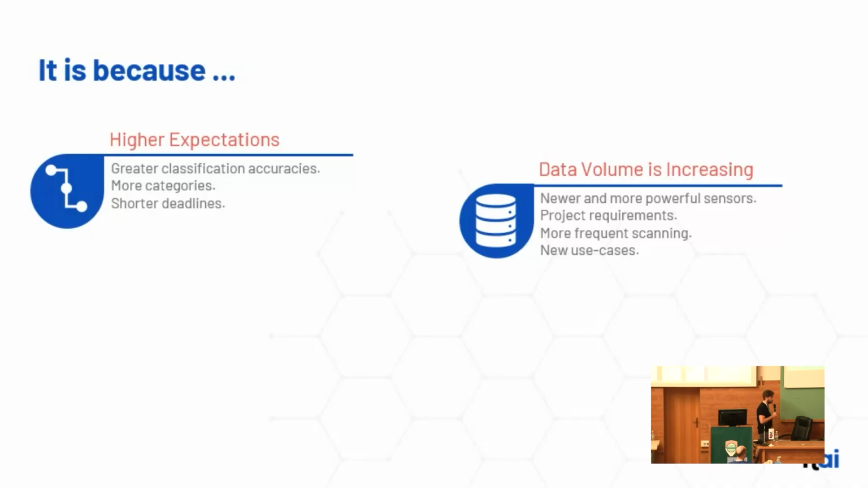The second thing, which I already mentioned, is that the volume of the data is increasing. This is mainly due to newer, better sensors being manufactured that operate at higher frequencies. Some are even multi-headed, so we are generating larger point densities. Also, from the project requirement side, there is a requirement for higher point densities.